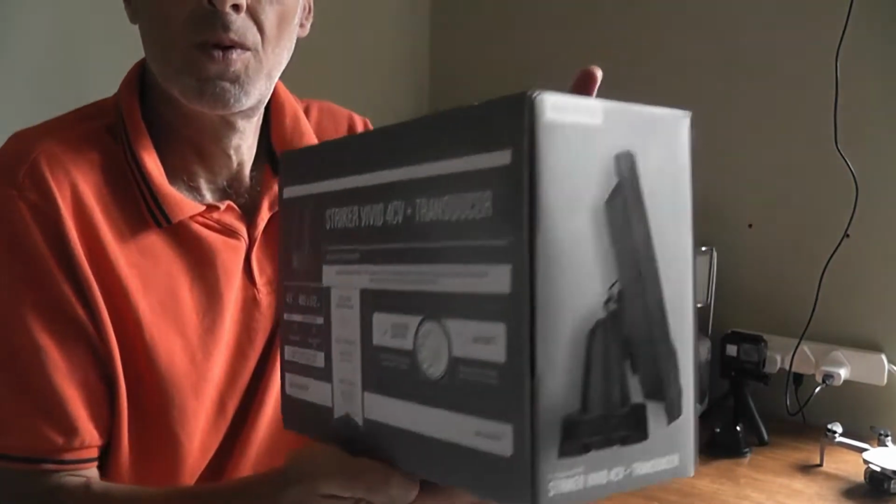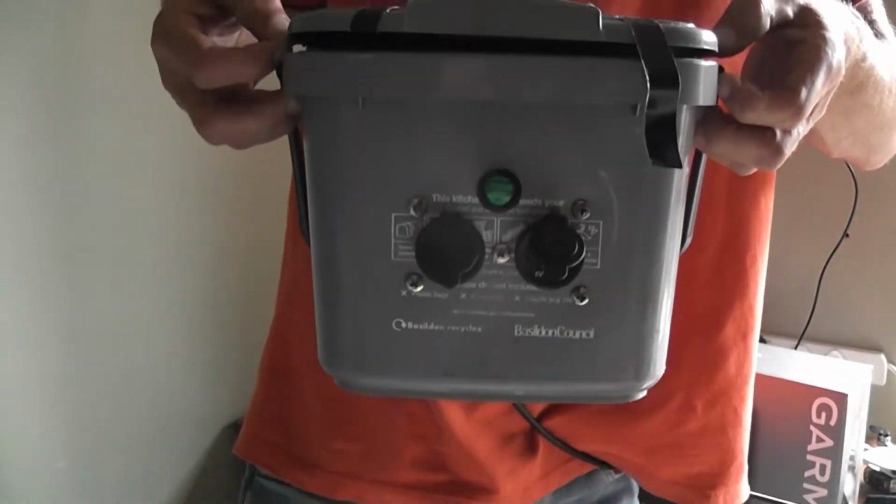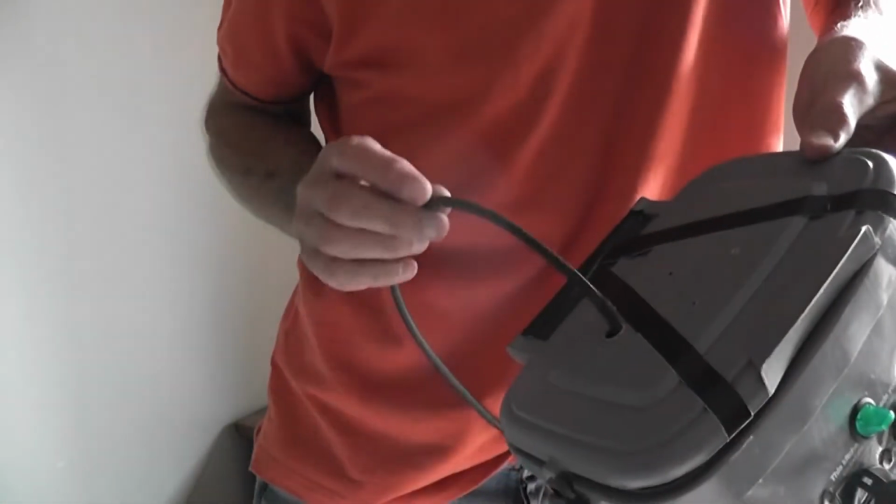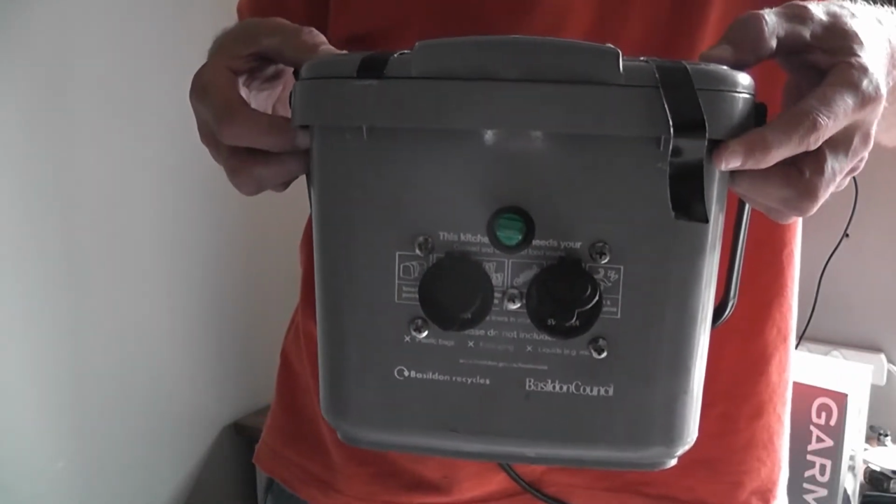So what I'll do, I'm going to get it out of the box. I'm not going to do an unboxing. You can open your own boxes. You know how to open a box, it ain't hard, is it? And you can wire it up. It ain't hard. You need a 12-volt battery. I've got a little battery pack which I made up myself, just out of an old recycling bin. It's got some USB ports on the front, and a live feed coming straight out for the fish finder. So that's my little get up.